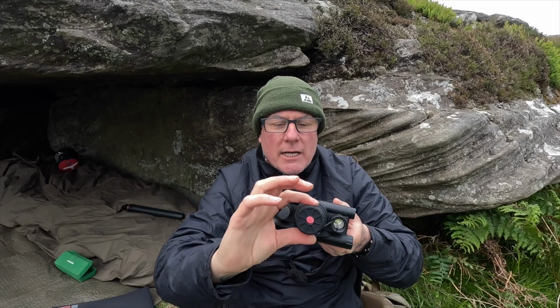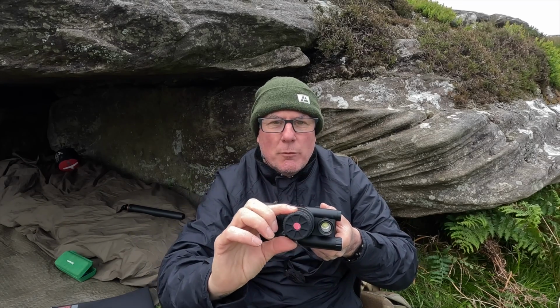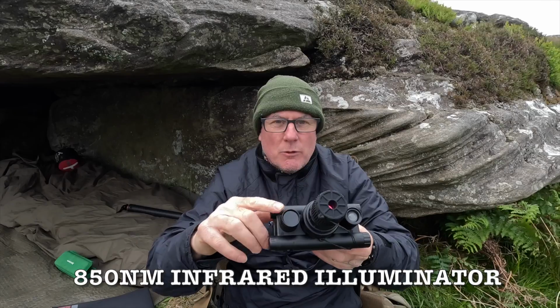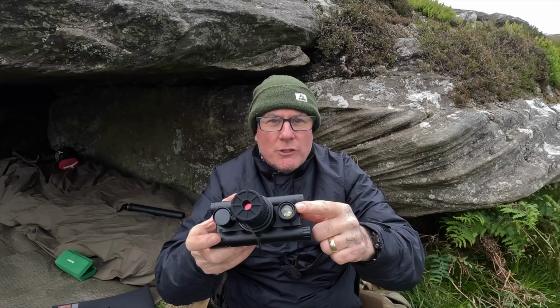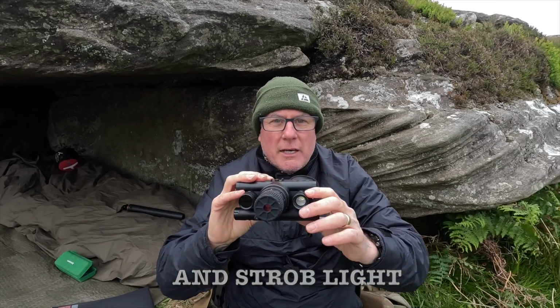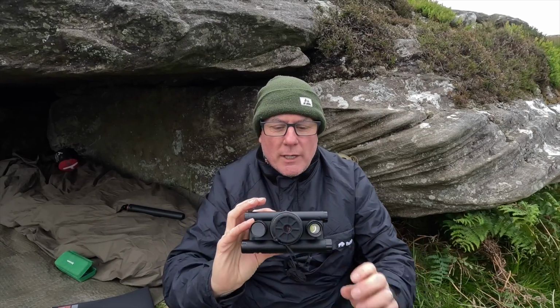It has the dial which spins round to get you zoomed in and focused properly. Then on this side you have an IR light which goes up a few different steps, and you have an actual flashlight on here as well. So if you want to walk around with this on your head and have a light in front of you rather than being pitch black, then you can do that.